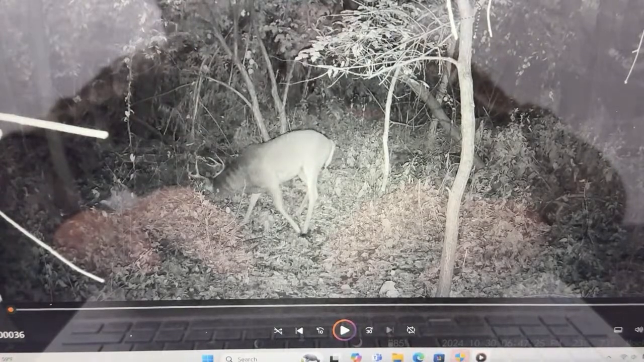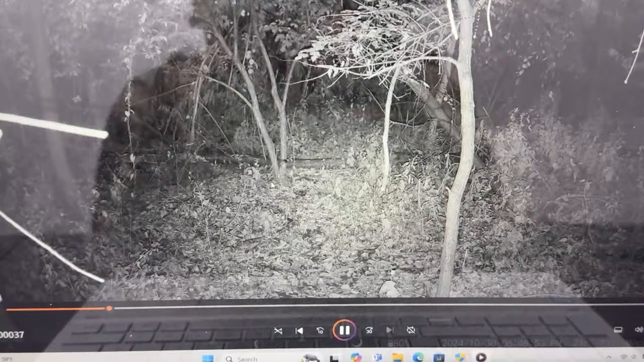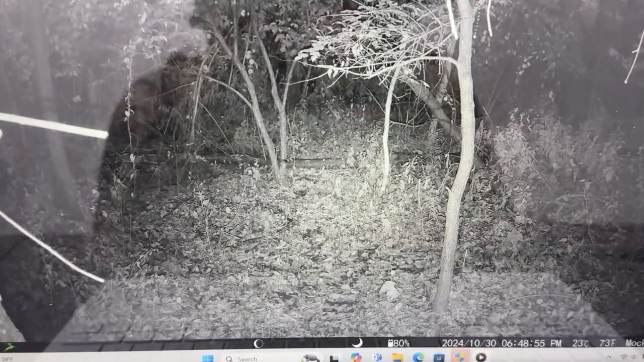But that's a nice looking buck there too, but he needs another year as well. Now any one of these bucks are great bucks for Theo right now. Okay, see him running through there? He's coming back through, which is really cool. You can see them in the videos, just the way they act. So he's at 6:49, so they're still in the area going back and forth.